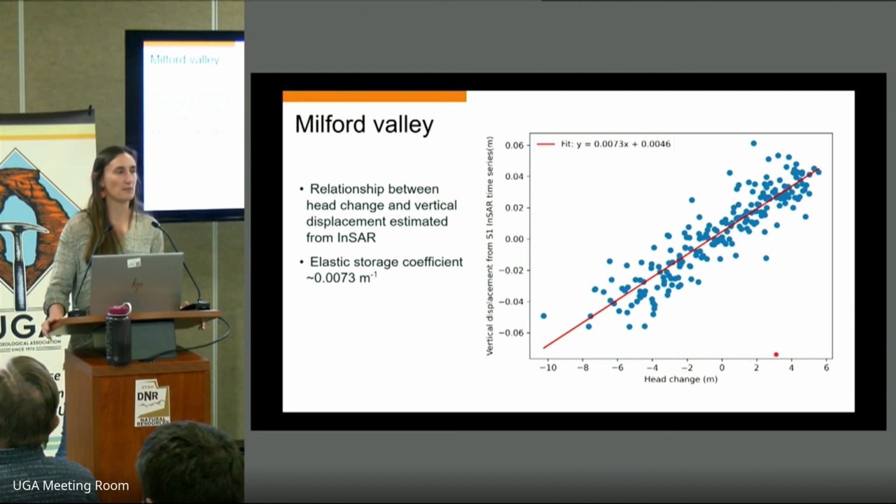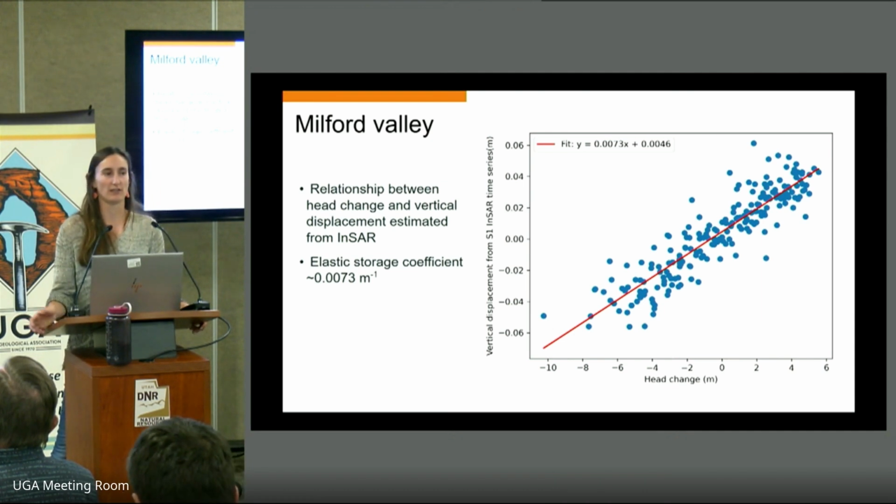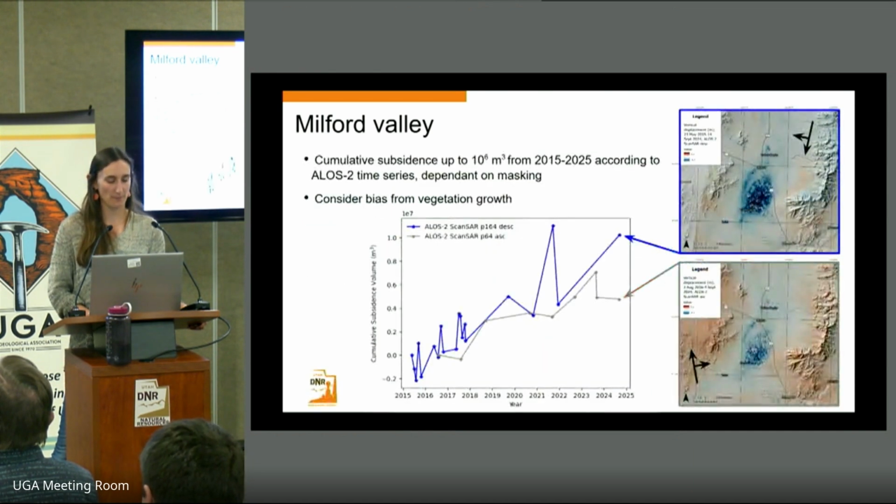And if we fit the best line, we can obtain an elastic storage coefficient that provides information about the head change that will occur given a certain volume of water exiting or entering that aquifer. We hope to also be able to constrain other aspects of the aquifer system, such as the inelastic storage coefficient. And then also, if we know something about the depth of the aquifer, being able to estimate the skeletal storage coefficients as well using these data sets.